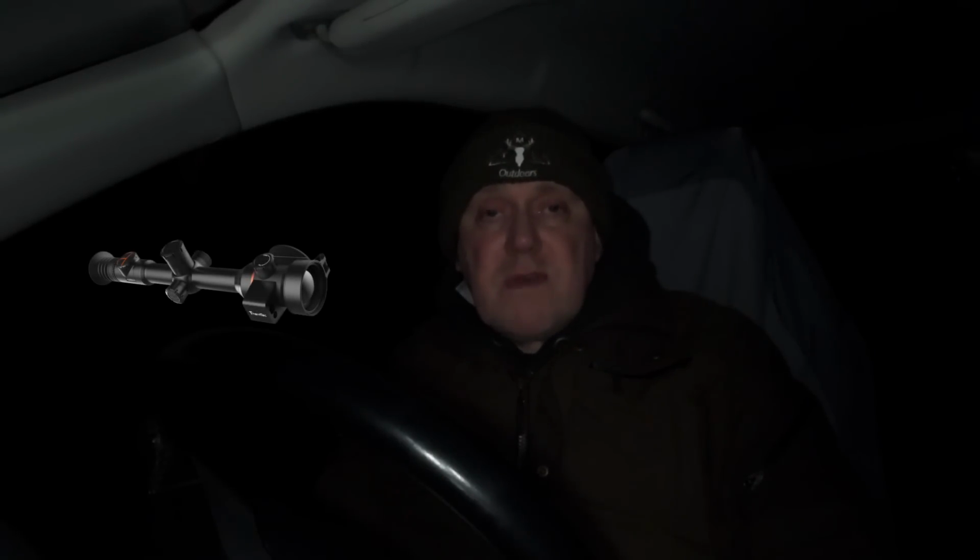Tonight we're back on the foxes, but with a new piece of equipment. ThermTec have sent me their Ares 2 650L, which is L for LRF, and it also has a ballistics calculator built in. It's their thermal scope, so I'm going to be using that tonight for the first time. I've zeroed it in, but I will check zero before we head out, and we'll see how we get on. Conditions are really bad tonight.